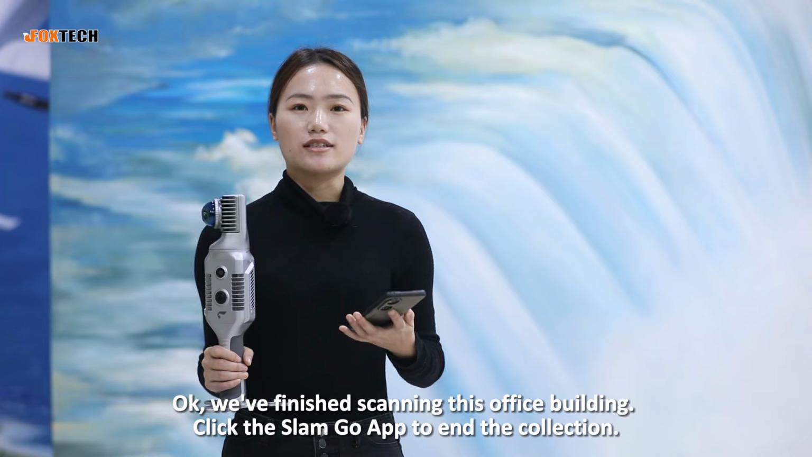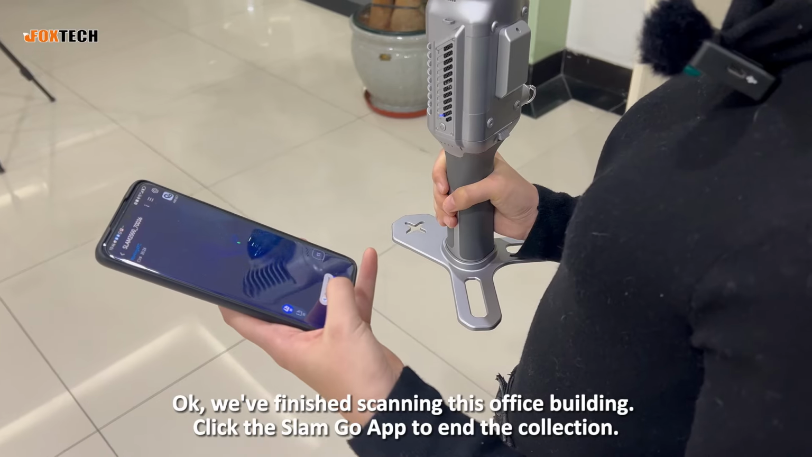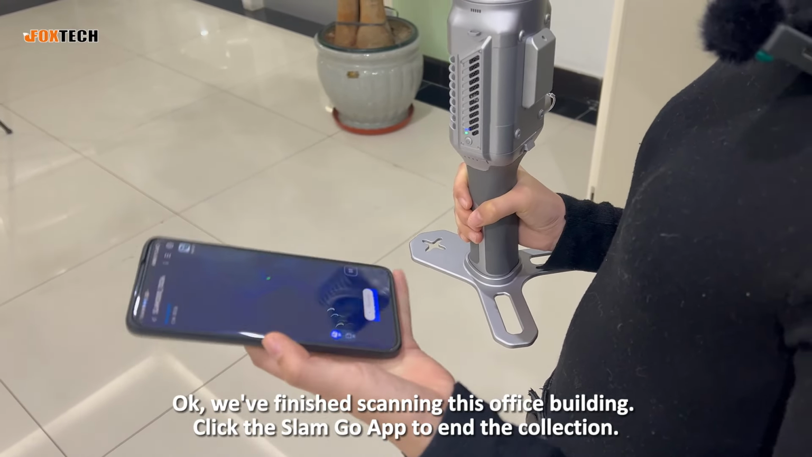Okay, we'll finish scanning this office building. Click the SLAM2000 app to end the collection.